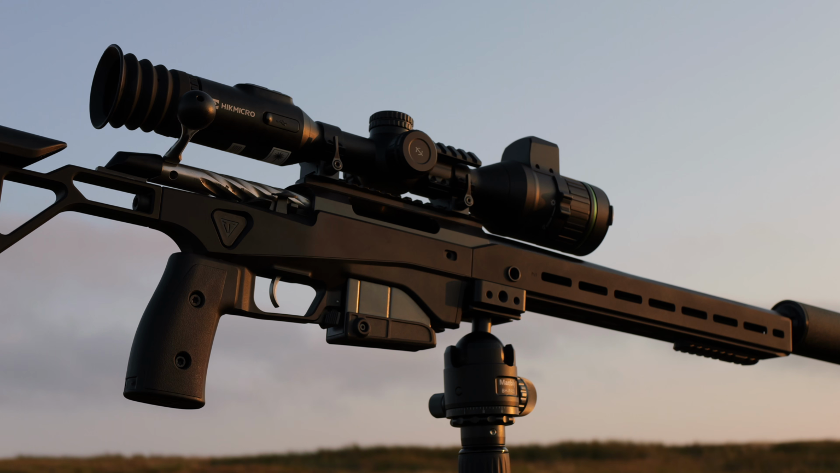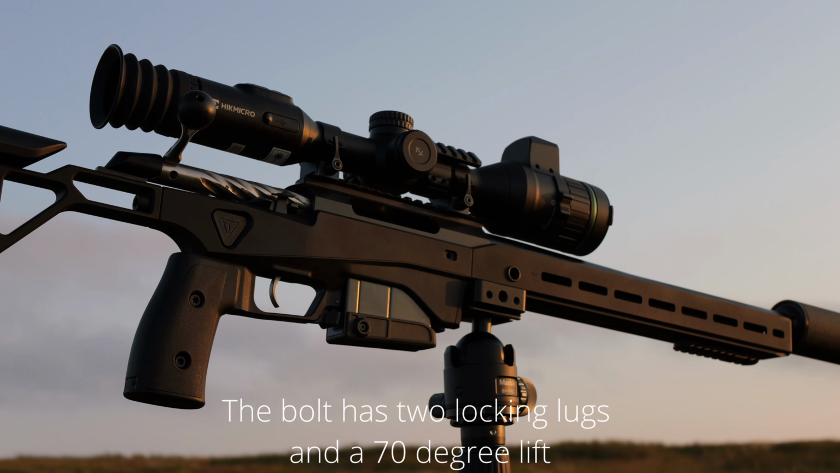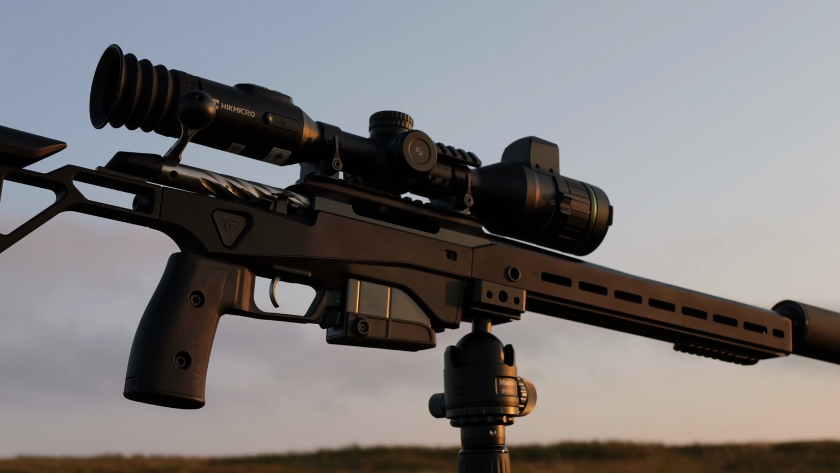We have an adjustable handle that can go backwards and forwards, and it can also tilt, and it's got a very nice two-stage trigger which is also fully adjustable. We have a bolt which is fluted, as you can see in the picture, and that is as smooth as butter. In fact, it's actually smoother than my Seiko A7 bolt. Really cracking that. Next we have a 10-round magazine.